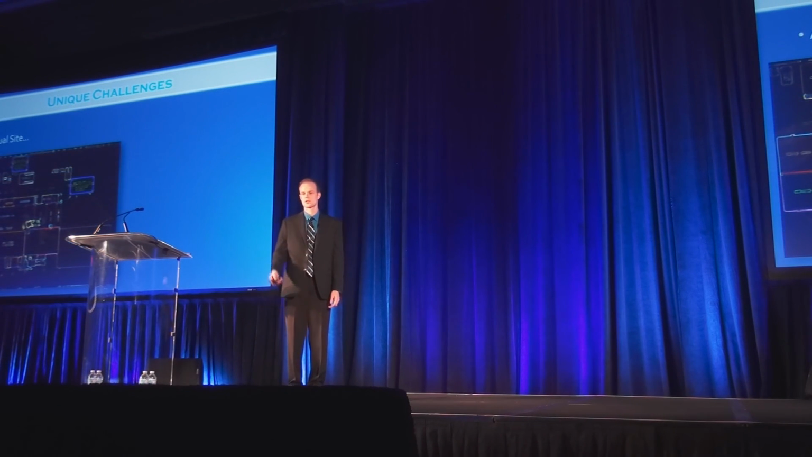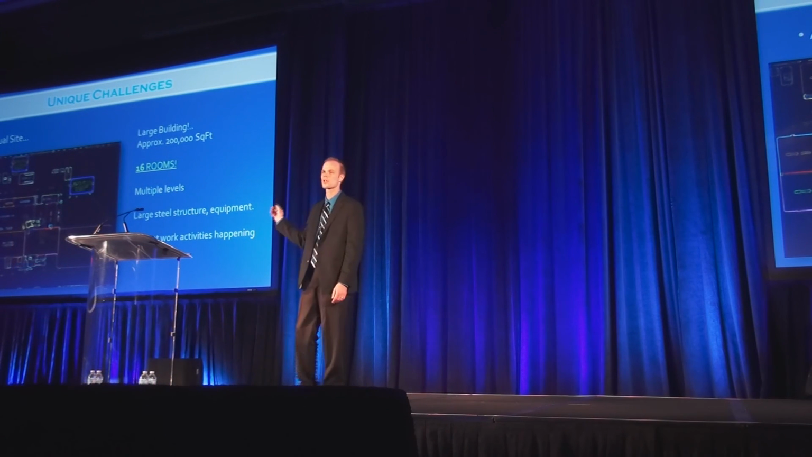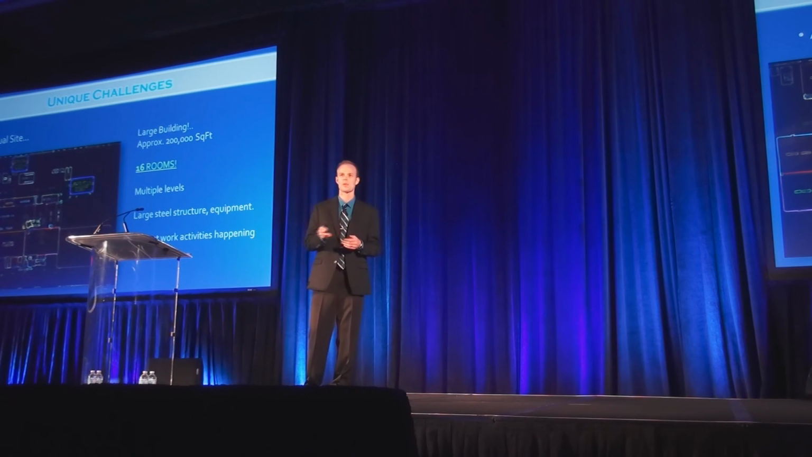So what the site really looked like, though, this is, I know the picture looks a little funny, but that is not 3 large rooms. It ended up being 16 different rooms with multiple levels, large structure and equipment that was in the way, as well as current work activities. They were pressure washing rooms, they were installing new equipment already. It was a mess. And the funny part was they didn't even know that was happening.